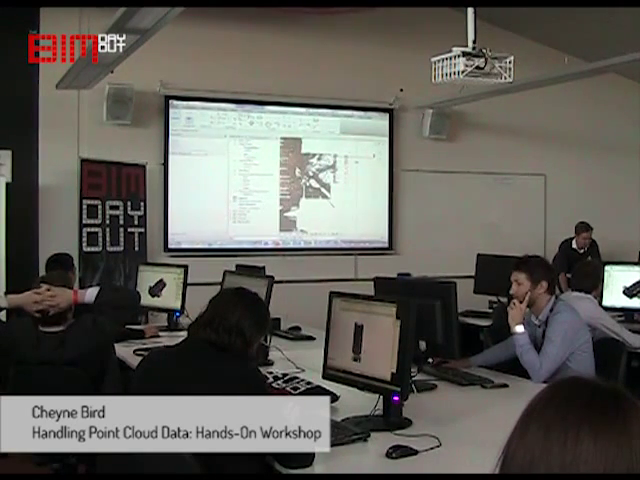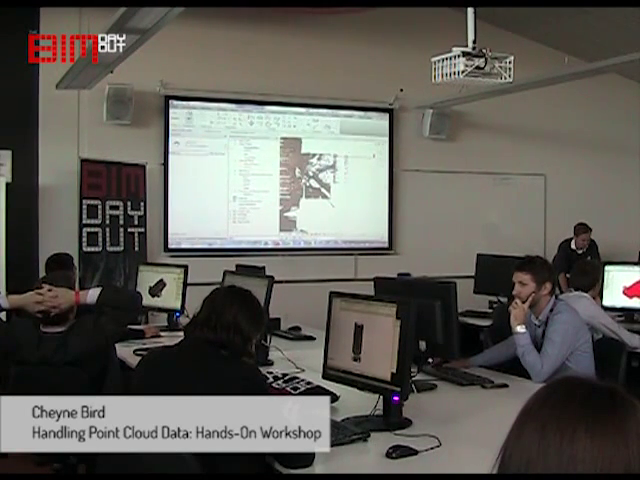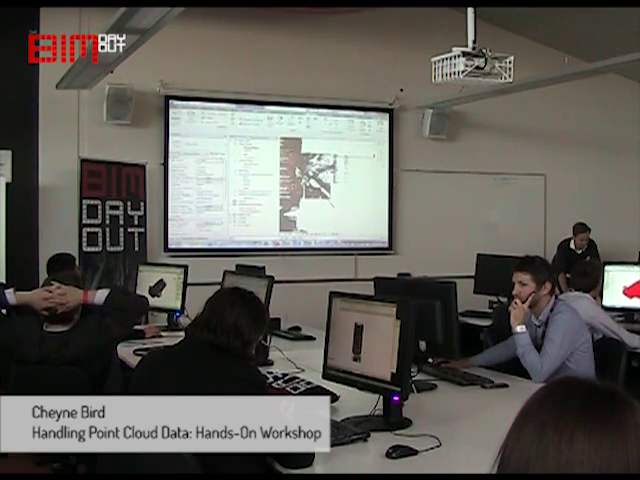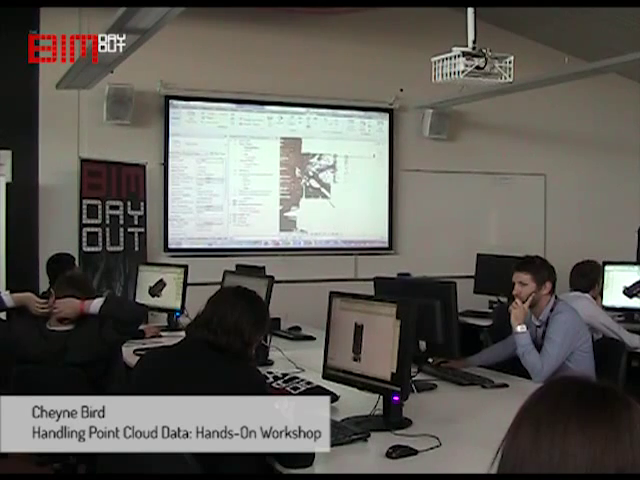But maybe creating some interior elevations, so view elevations of this sort of space. Really start setting up some views and some sections to get a better feel for what's going on in that space. So have a bit of a play around and see how you go with that.